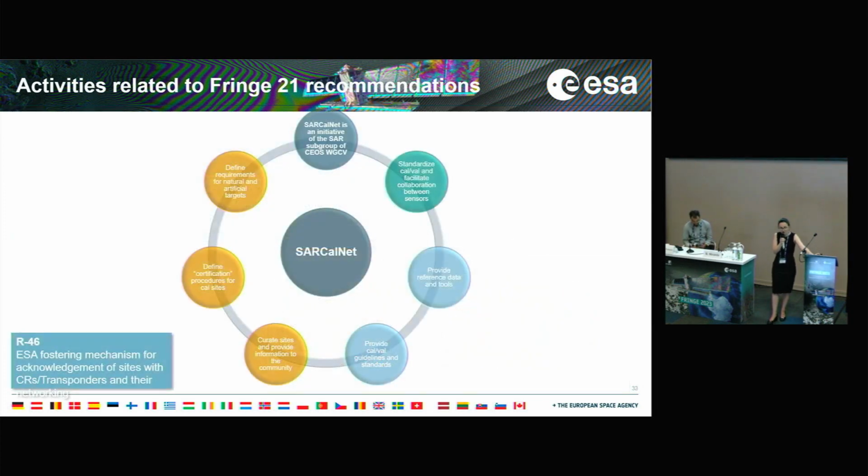There was also a recommendation that ESA should foster mechanisms to network calibration data. So I want to say that we are putting in place the CircleNet, which is precisely this. It's an initiative that should aim at giving standardized procedures for SAR calibration and for the information provided by different providers about their calibration sites.